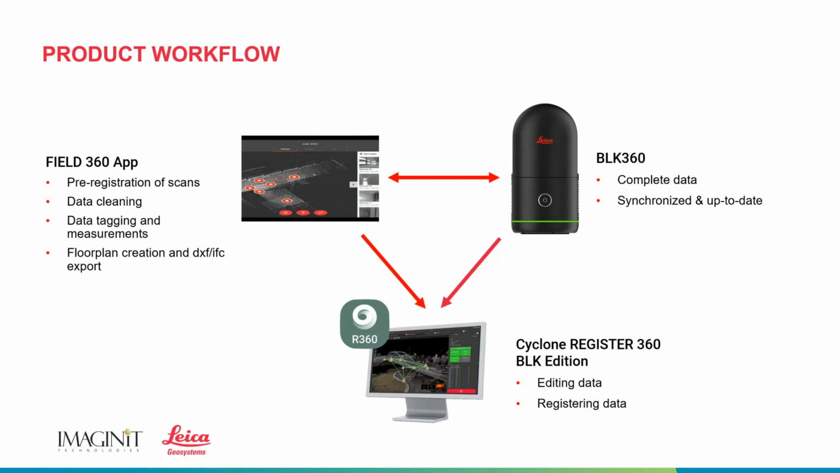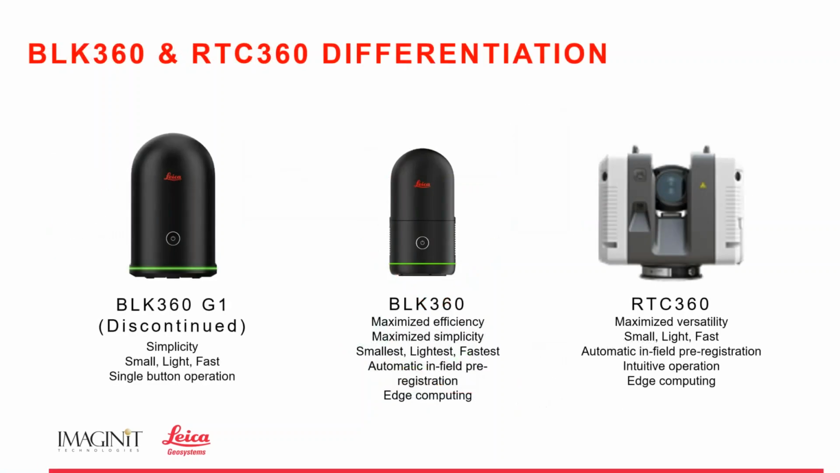So the next question is, how does this compare to the other Leica scanners that are out there? Well, we know that there was a first generation to this, right? The G1. Well, the G1's not being sold anymore. There might be one or two here or there that you might be able to get access to, but for all intents and purposes, it's a discontinued scanner. Leica will continue to support it for a little while if you still have one, but they're not going to be making any more for sale.